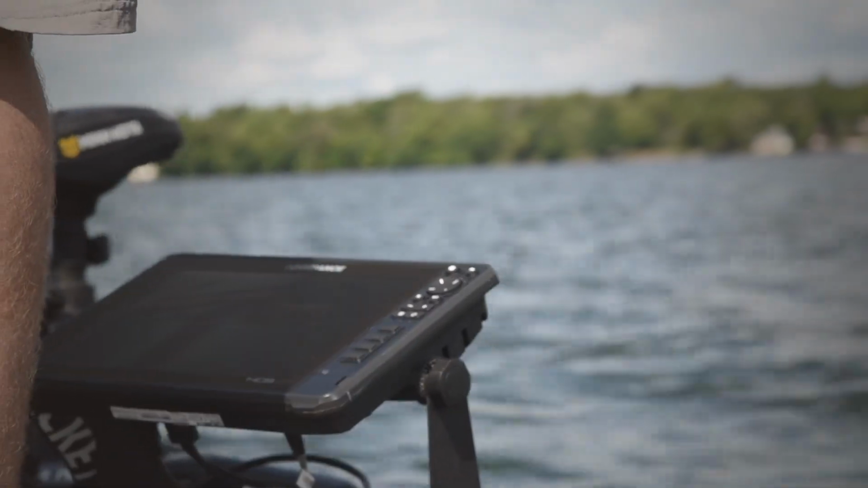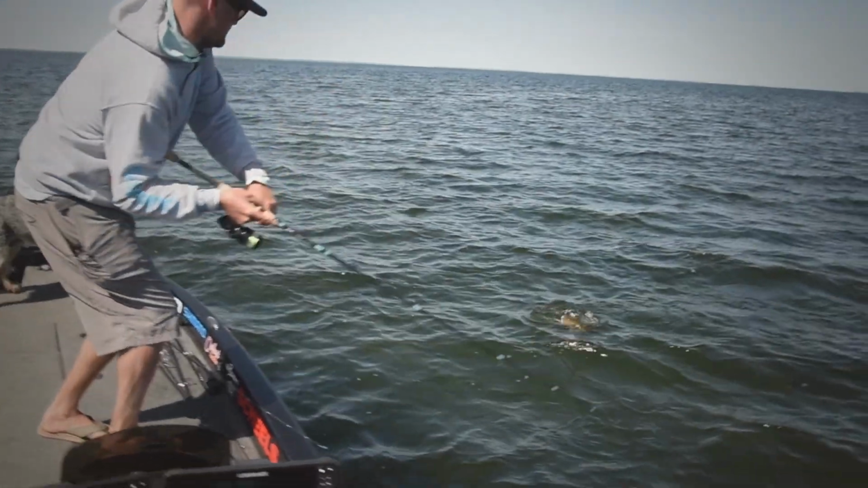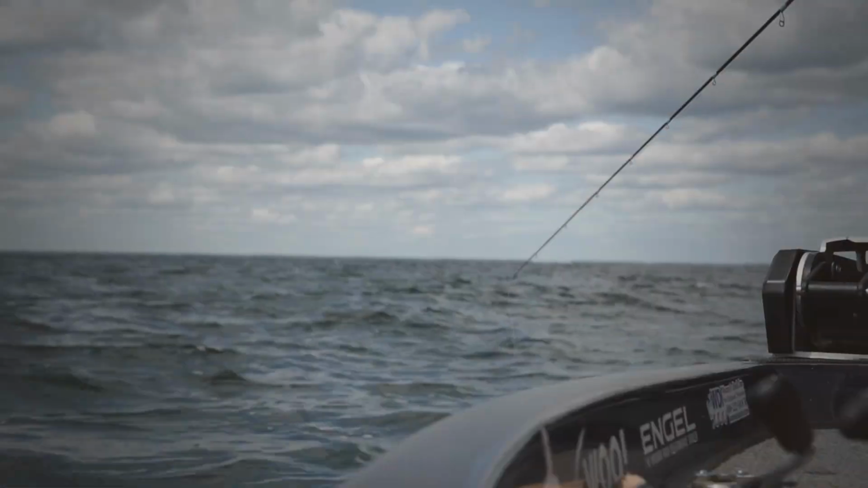Dog days of summer, smallmouth bass, things start to get a little bit tough, you know? I mean, we're used to the spring when all the fish hit shallow and you can catch a bunch of them in a day, or even in the fall when they're feeding up and they're just putting on their feed bags and we're catching them out of big schools. But in the summertime, a lot of things are going on.